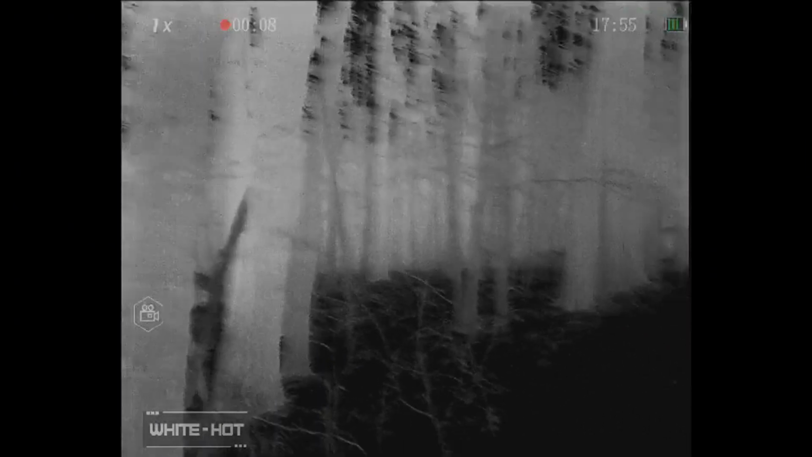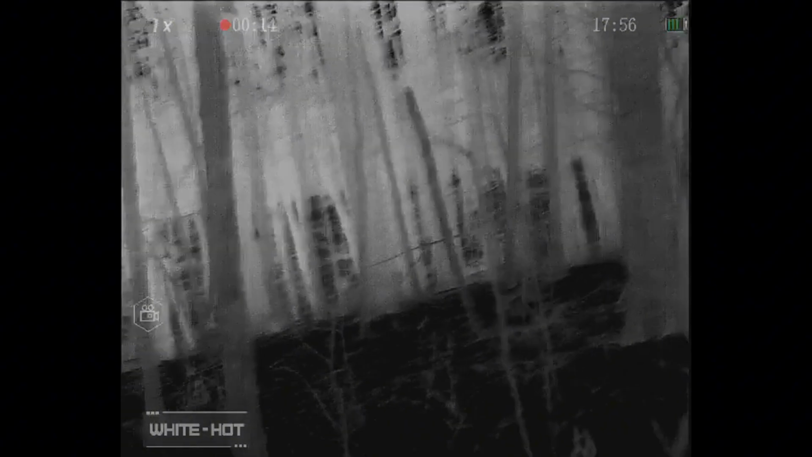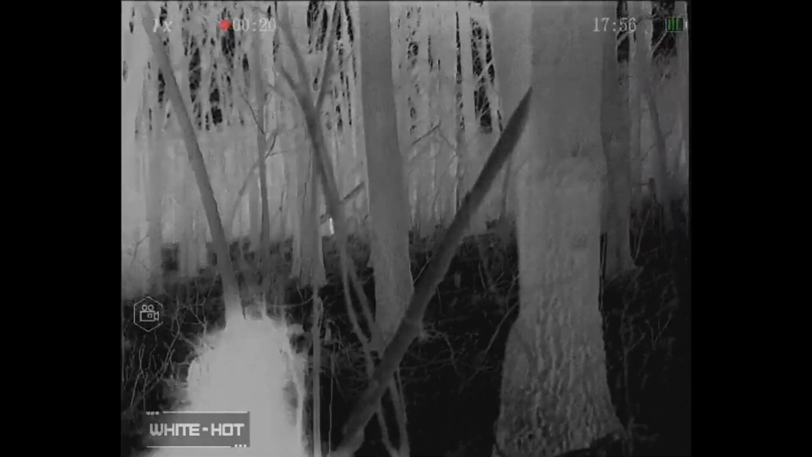And I'm going to go ahead and move down this trail here to my right. And I'm taking them out right now. And you'll see that I'm looking for the OPFOR. You can see they're in the woods here a little bit. You'll be able to see them. Just a second. There they are. There's a little blip. There they are, actually.